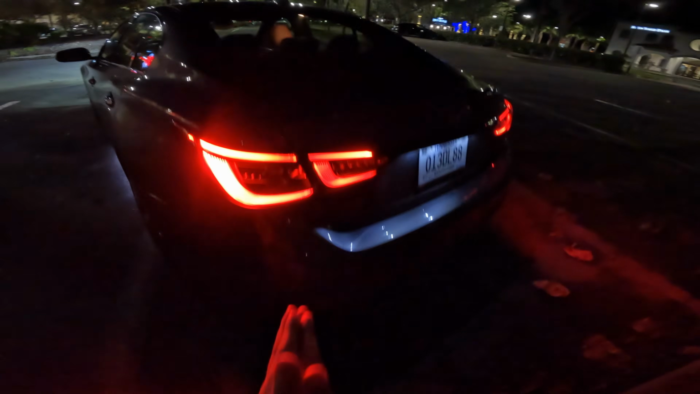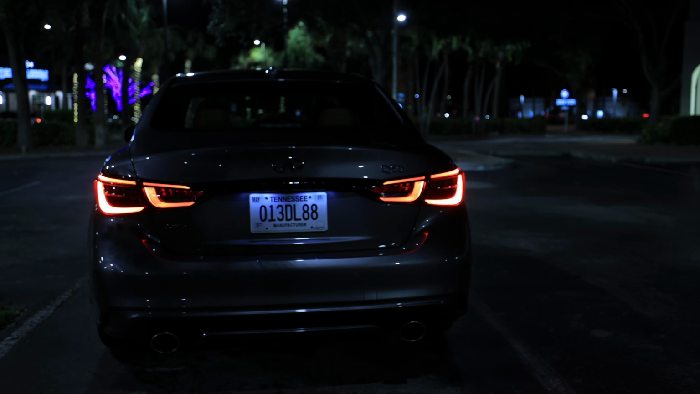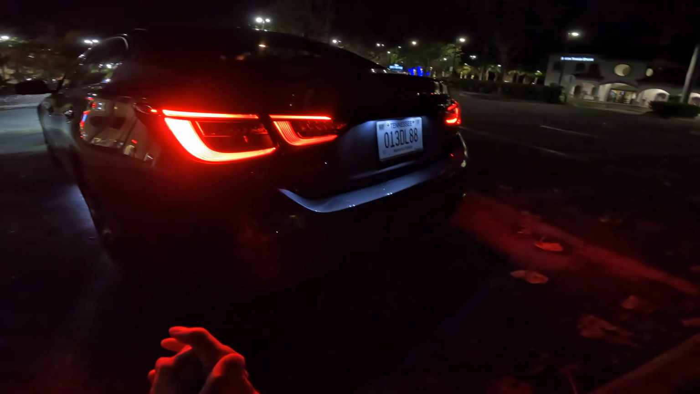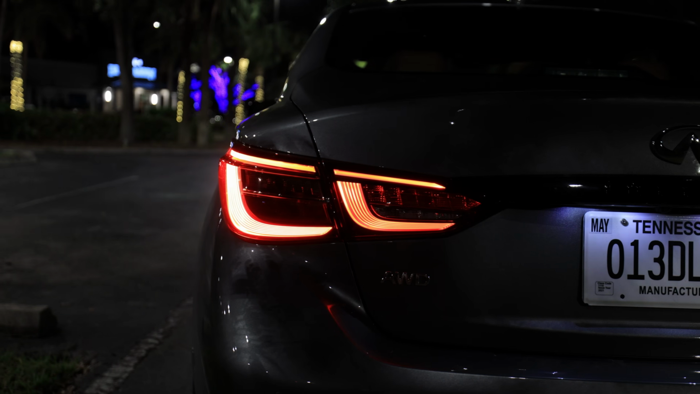Now, looking at the back, these lights are actually really impressive. They look a lot better at nighttime than they do just static during the day. And these amber turn signals are no kidding. They're blinding me right now standing so close to them. So check out the inside.